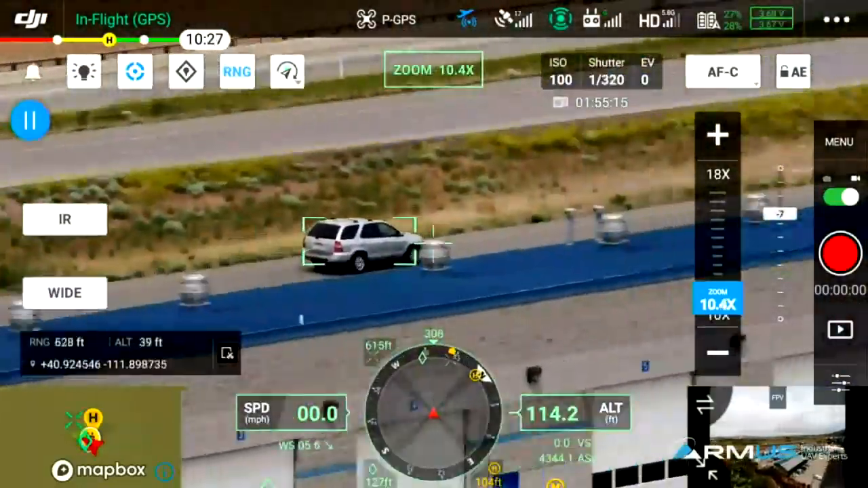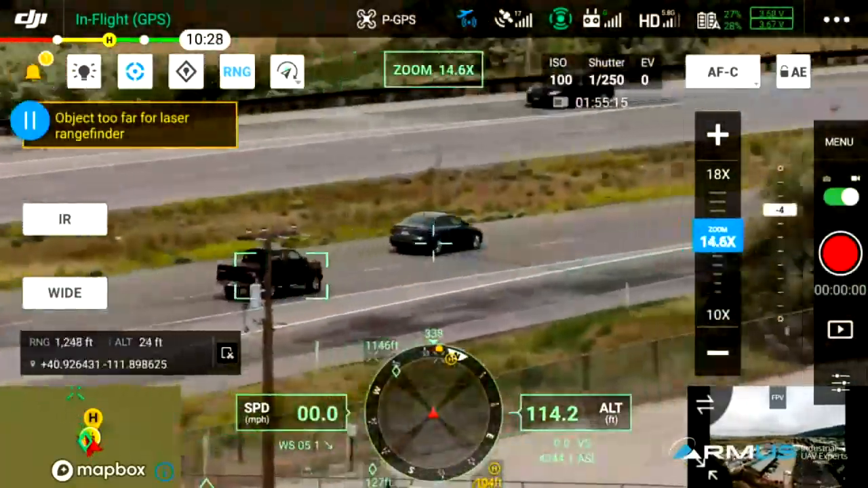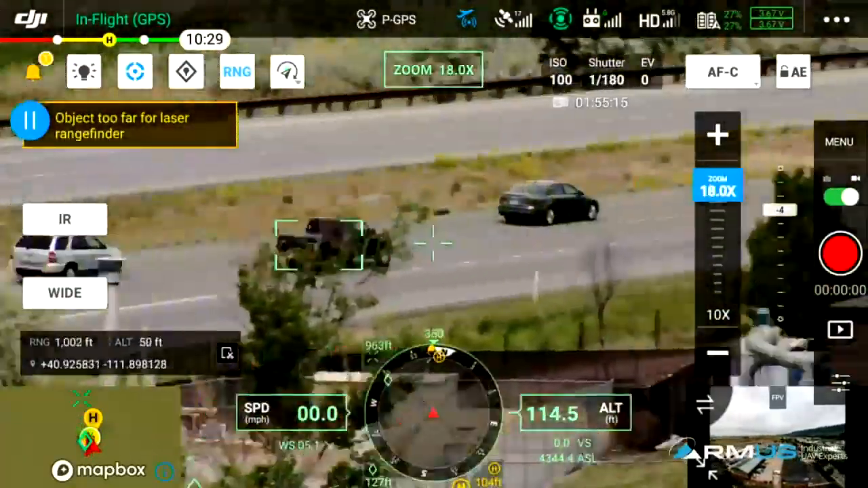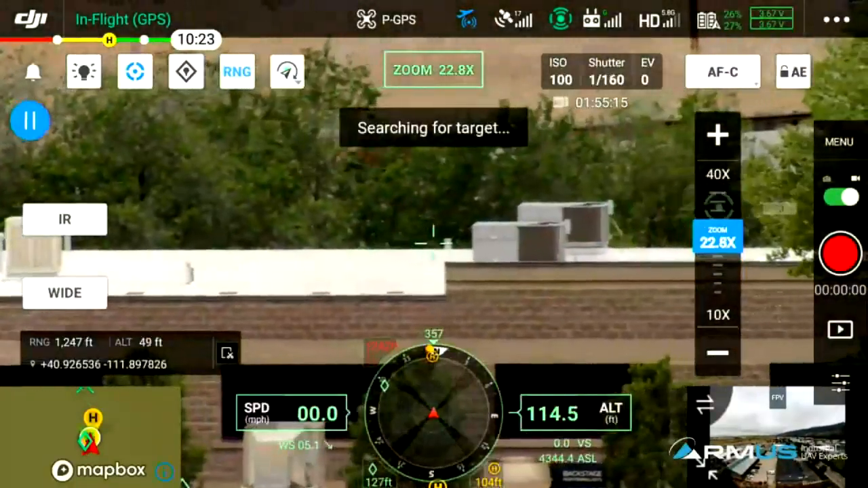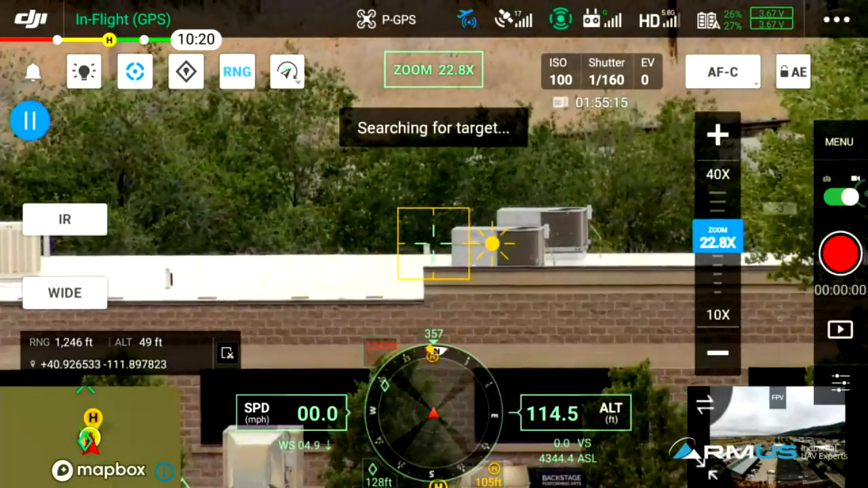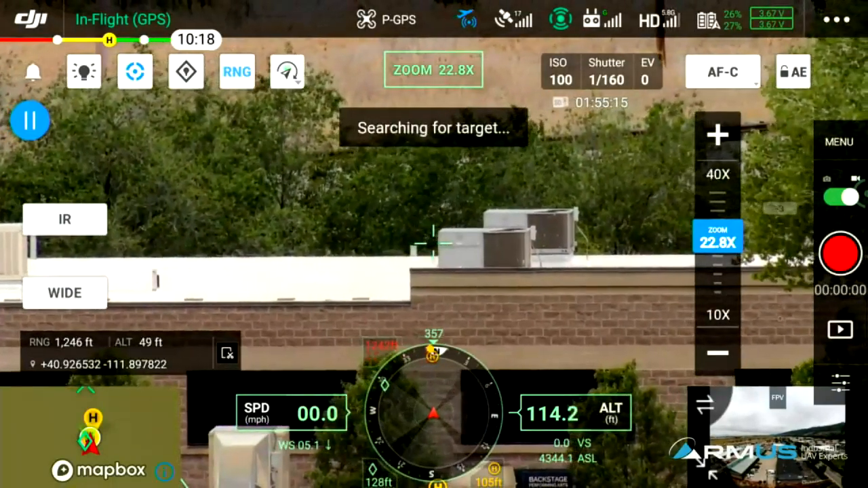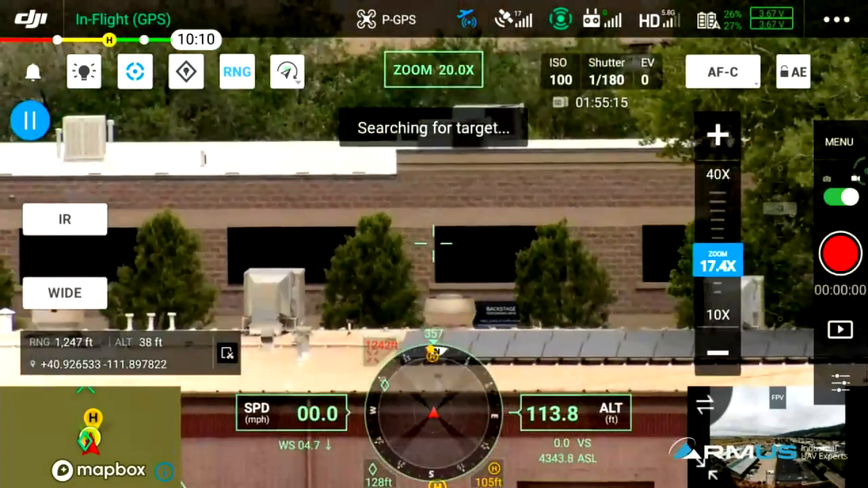Actually see what you're tracking. Oh, that view actually kept it. Oh, jumped to a different vehicle. So again, slight limitations when it comes down to something moving quickly and fast. So on the FPV, yeah, I can see your tracking. You can see the tracking, where it's going, on the FPV primary flight display. That's pretty sweet. Well, let's pause that.